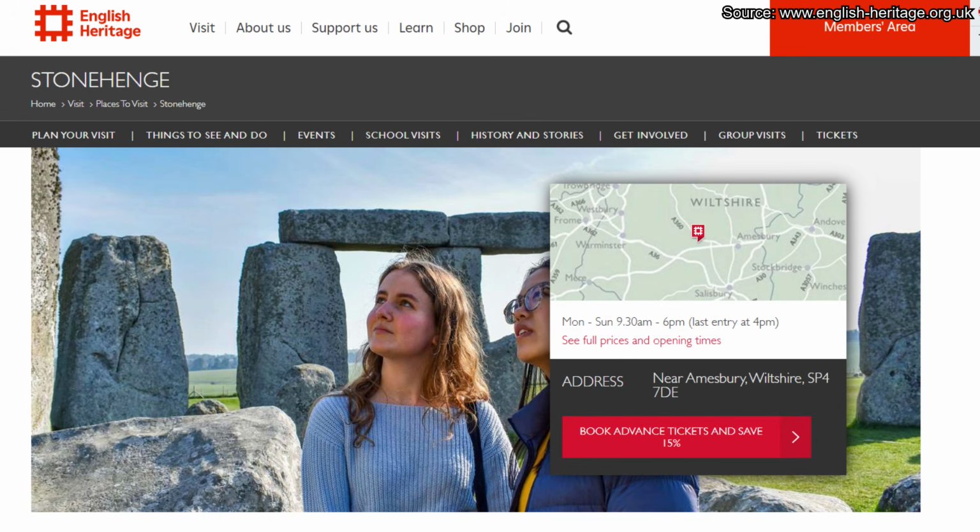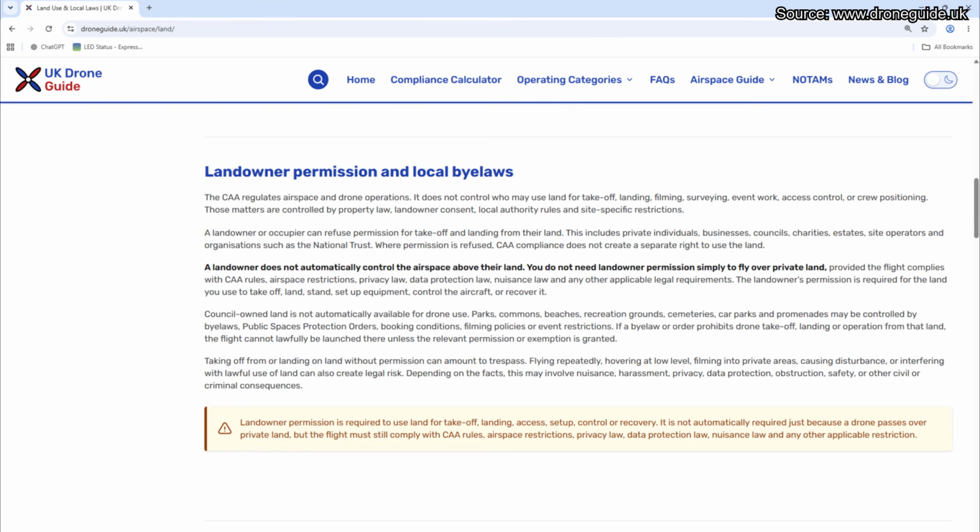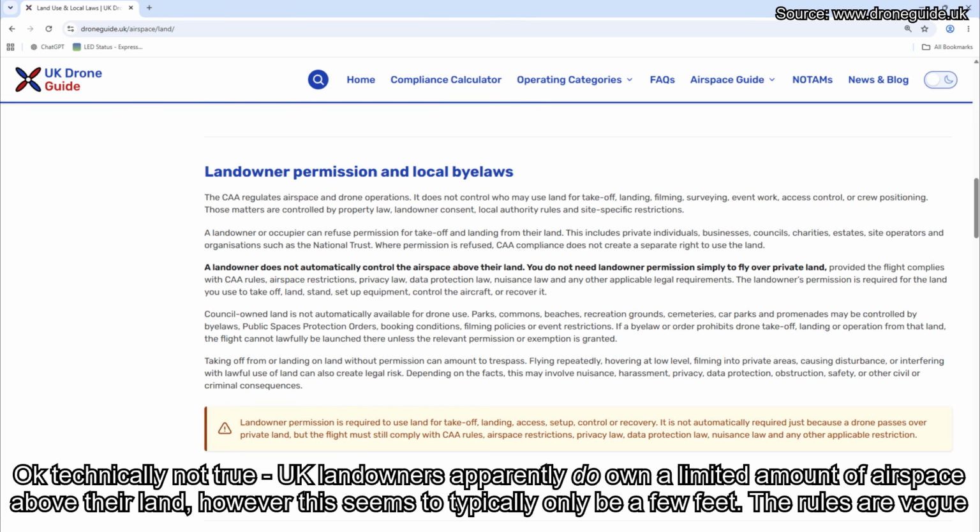So the whole Stonehenge site is owned or managed by the English Heritage Trust. And because it's their land, they have the right to say that they don't want drones taking off or landing on their property. But that's the key part there: they only have the authority to prohibit you from taking off or landing on their property, but they don't have the authority to tell you that you can't fly over their property. That's because in UK law, no one owns the airspace above their land. So you technically can't prohibit people from flying over your land unless there happens to be some kind of NOTAM put in place.